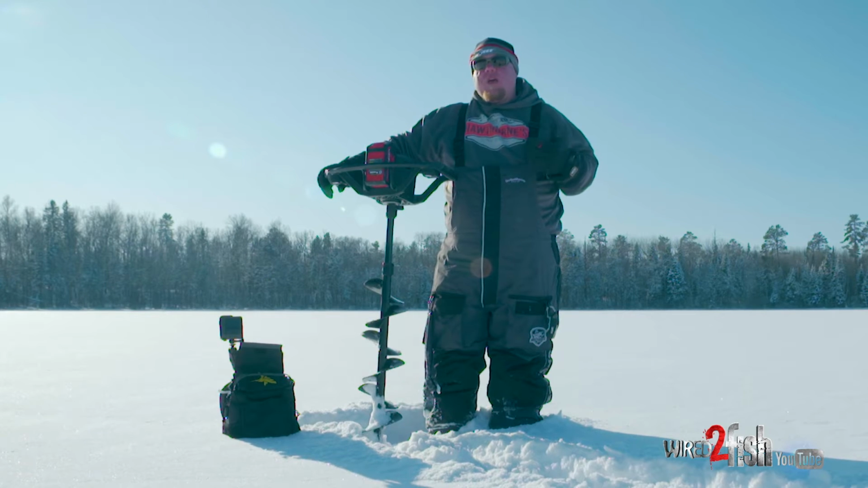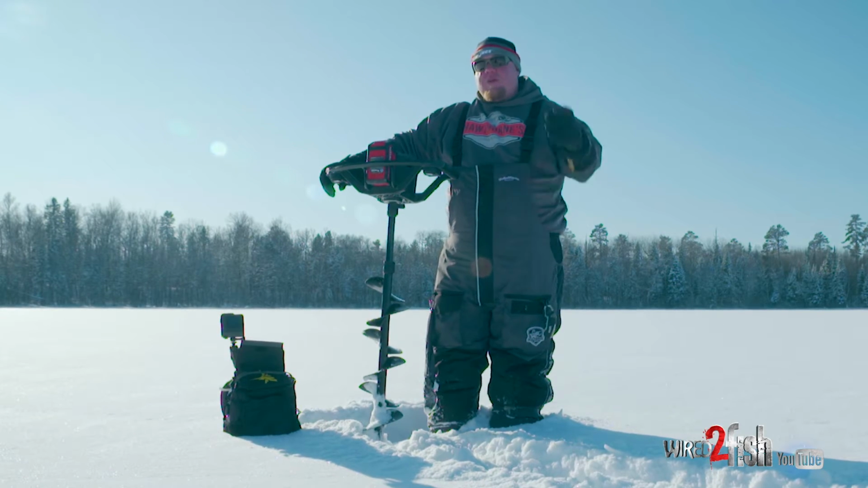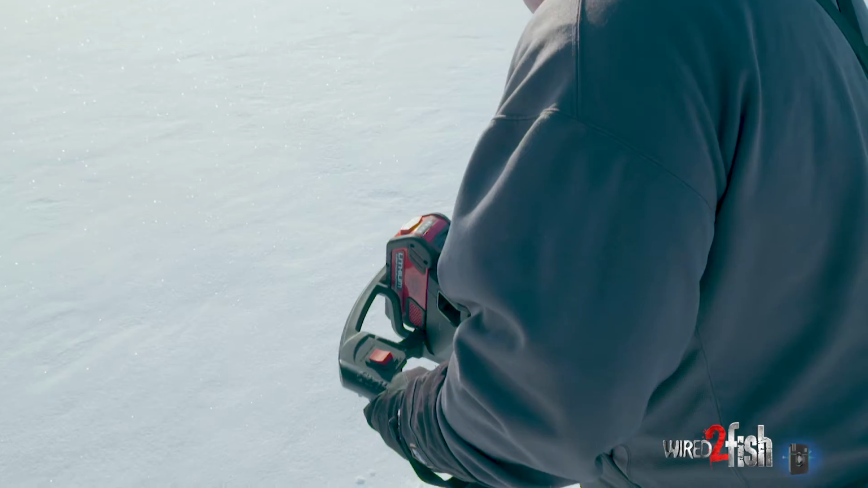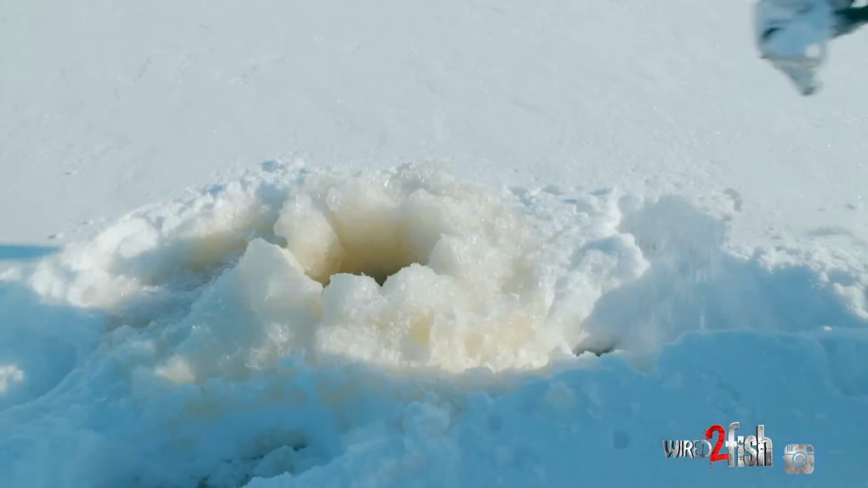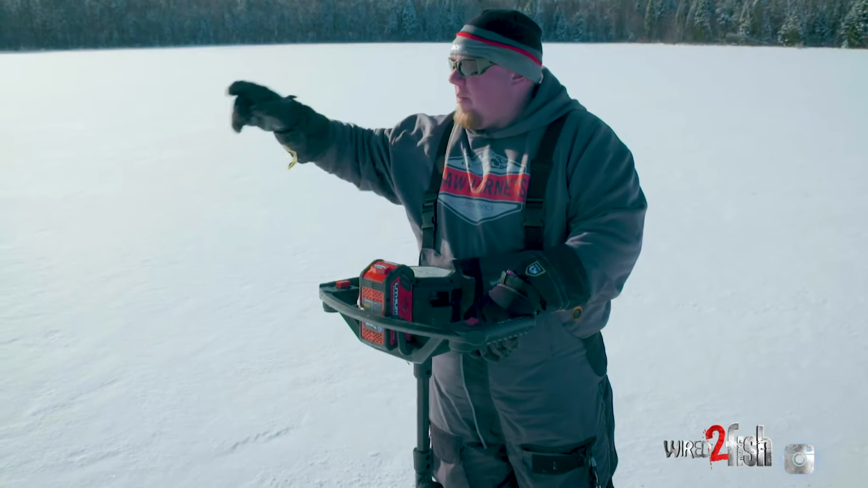What I'm looking for is the basin in this lake. So quite simply, drill a hole, pop the transducer in, hit a button, create a map. So I just drilled my first hole. What I'm gonna do is walk 15 to 25 feet, pop another hole,